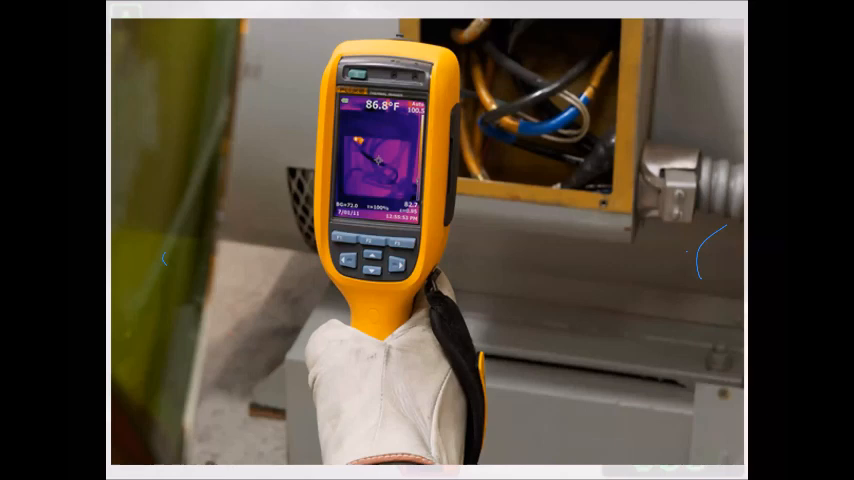With these cameras, we are able to change what we're looking for. Whereas a fire service camera, the FLIRs, the MSAs, things like that, they're one and done. I turn it on, point, aim, and shoot, and I create an image. I can't change any of the parameters that I'm looking for. I can't change moisture in the room. I can't change the emissivity, which we'll talk about what emissivity is. I can't change the distances that I'm looking for as well.